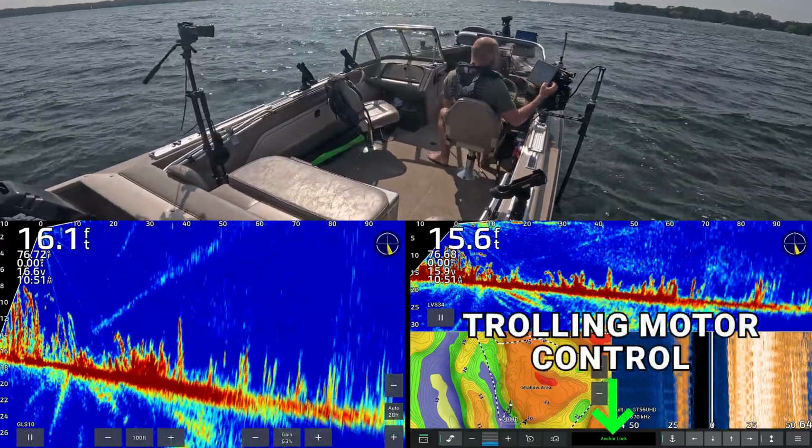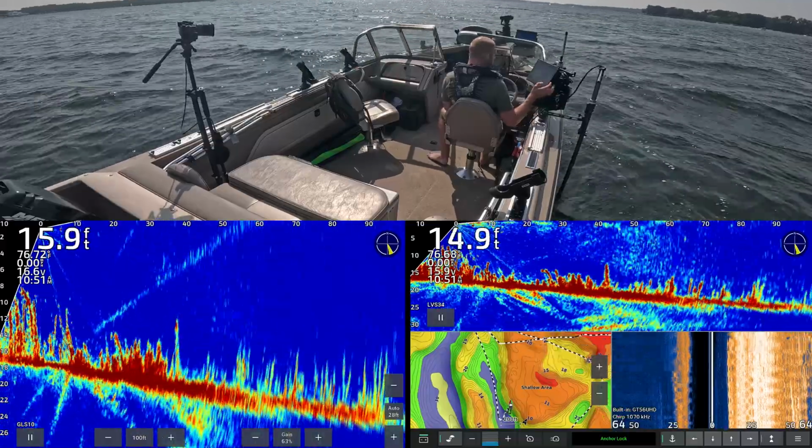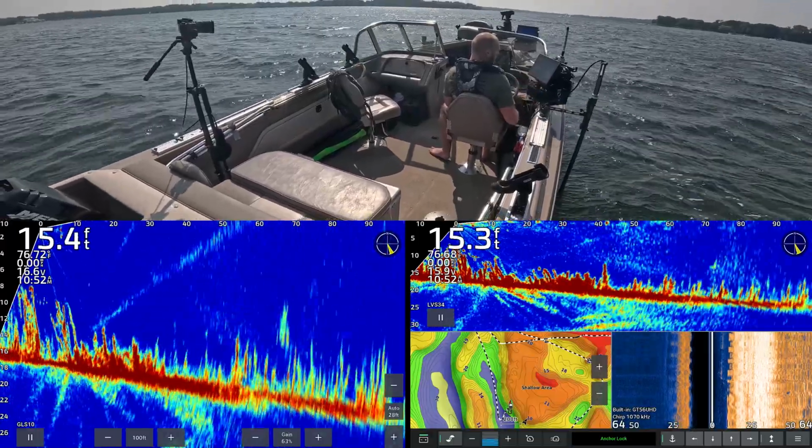Across the bottom, you're gonna see, since I have a Garmin Force trolling motor, the Garmin Force can do this as well. I've got my trolling motor controls right there. So everything that I wanna do, you can see it's in anchor lock mode. So you'll be able to see as I'm going through the water, what I'm doing, where I'm at, and what's going on just by looking at this screen.